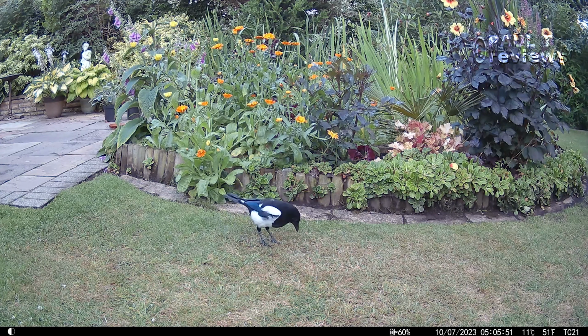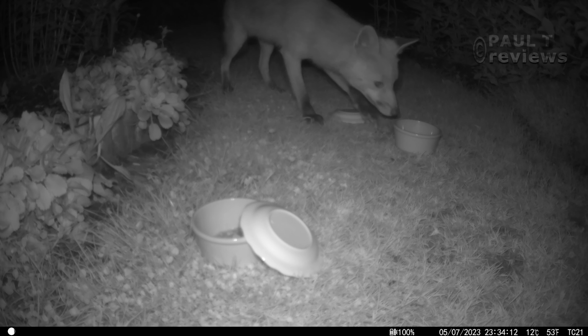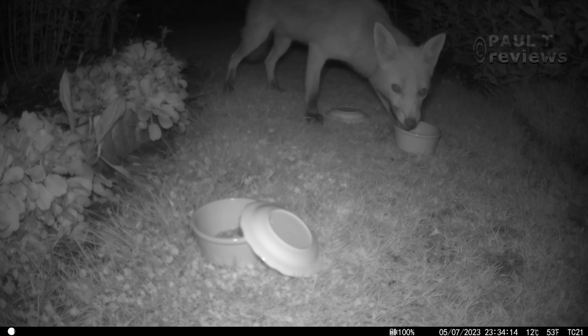I've increased the volume of the fox eating by 10 decibels, just so that you can really hear it enjoying these cat biscuits.